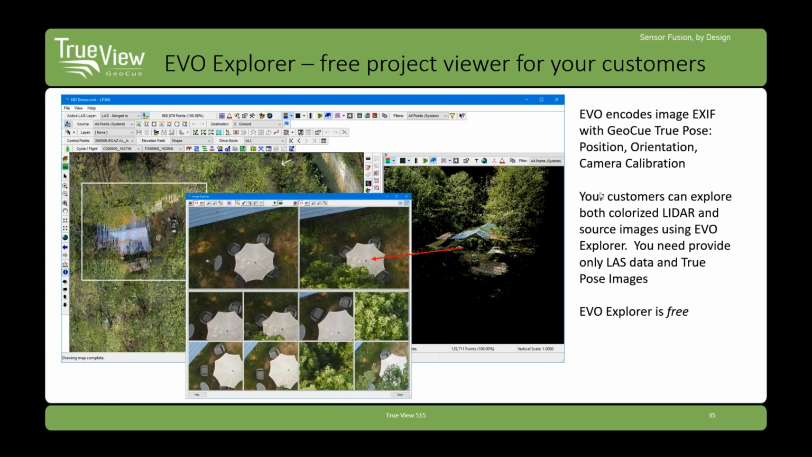So we've implemented that by adding the idea of what we call true pose images. These are images that have full calibration data, XYZ and orientation information stored in the so-called EXIF data of the image. So no other data needed, just LiDAR data and these images.